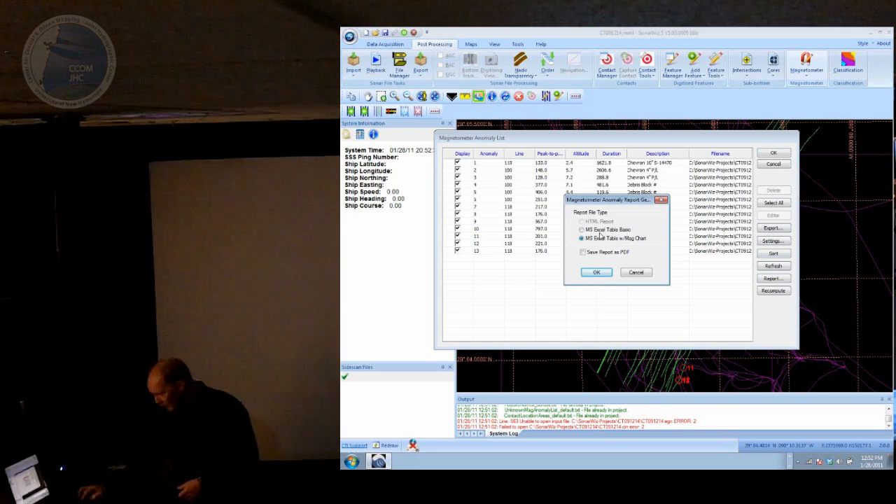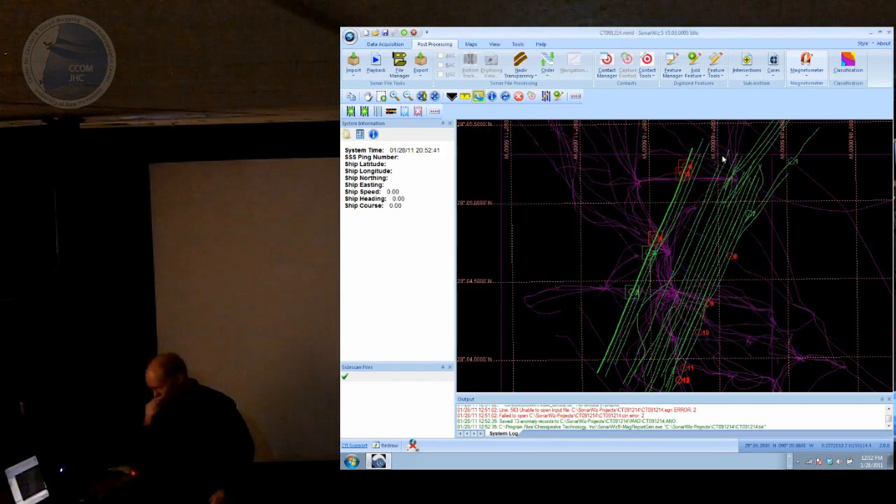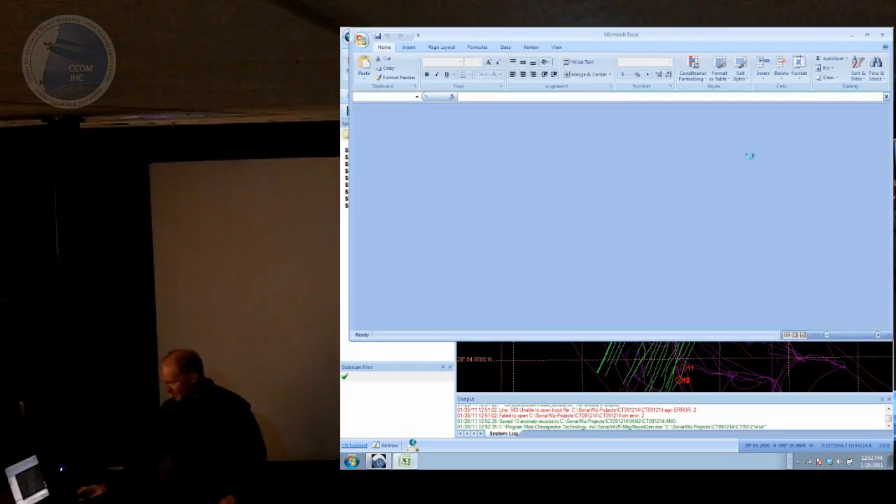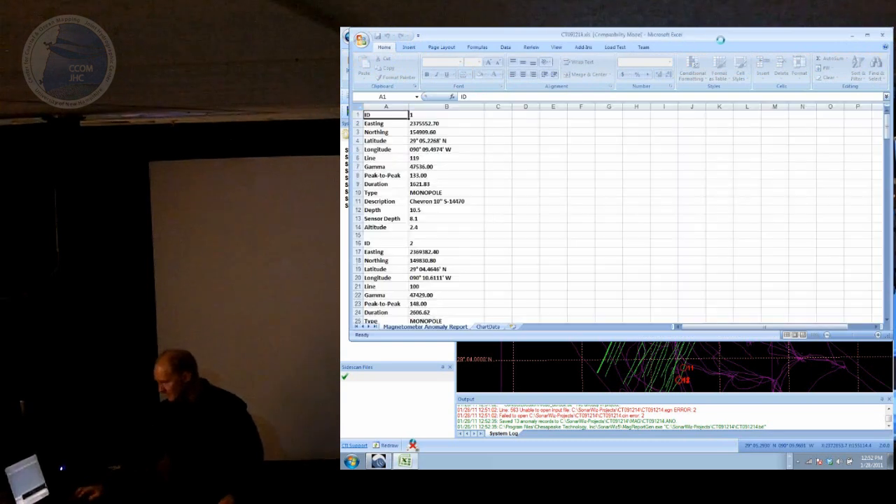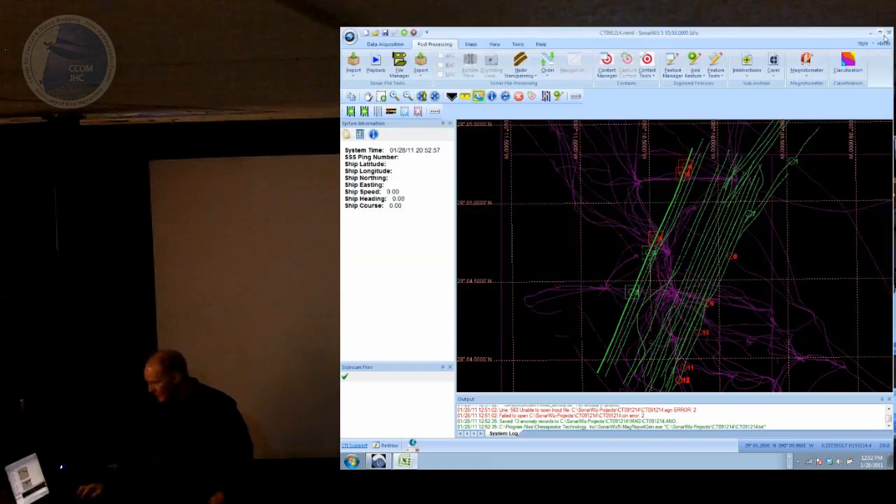So we'll generate a report in an Excel spreadsheet here with a little chart if you want. And that should pop open Excel when it's finished. So again, for each mag anomaly, you get a little chart that shows a snippet of the mag data where the anomaly occurred and a summary of information on it.